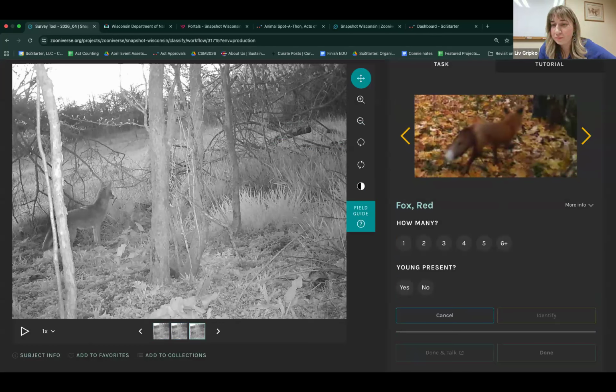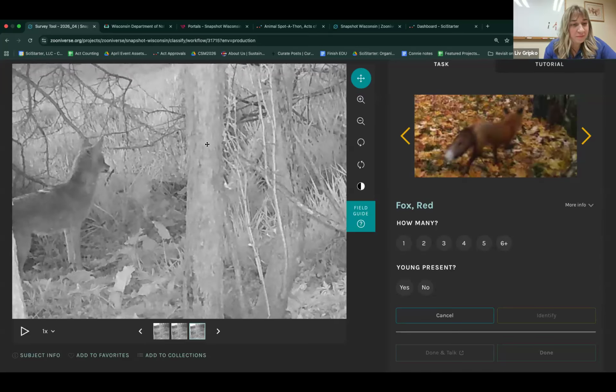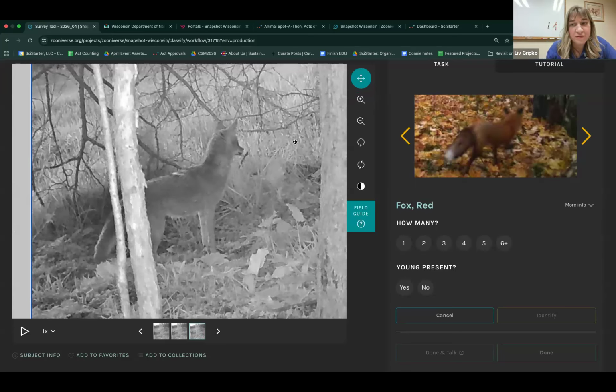It's from Clearfield Public Library. Any tips on making ID of coyote, wolf, fox in nighttime photos, with little to use for scale? So yeah, this is a canid, and there are a few different distinguishing factors between each of these different canids.